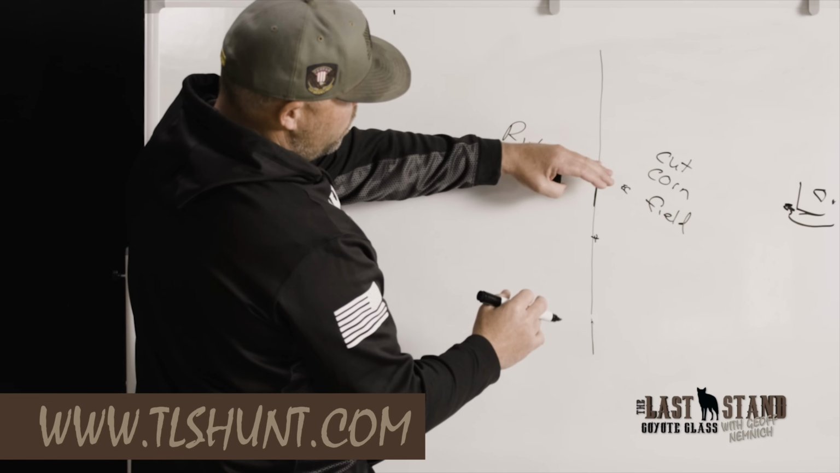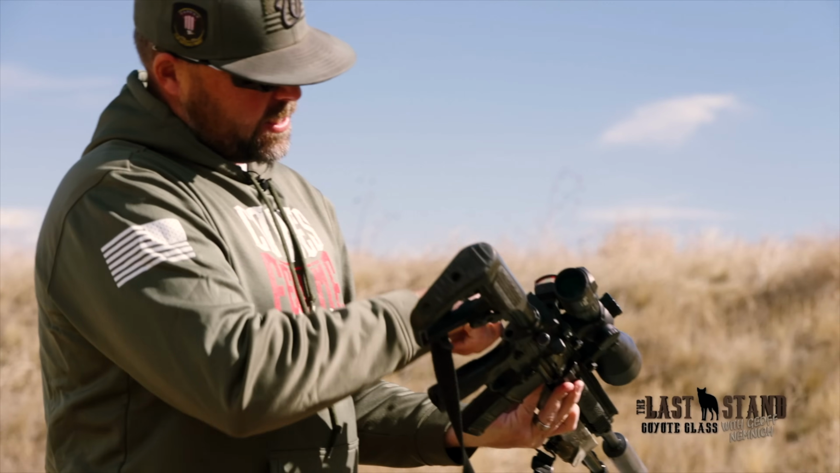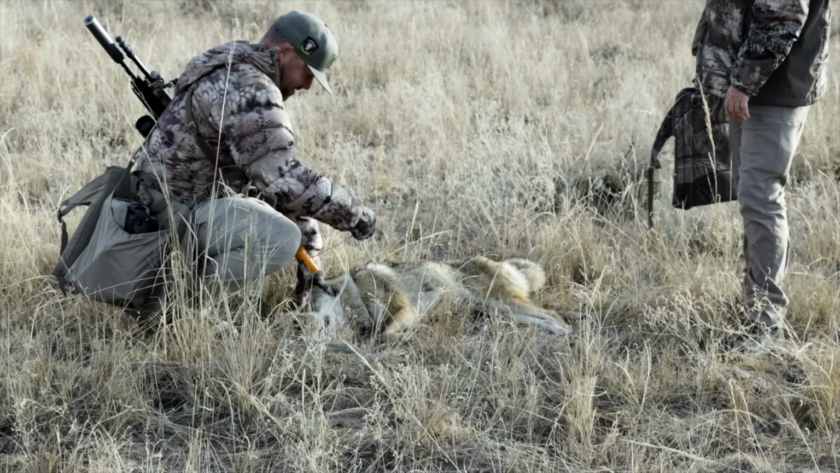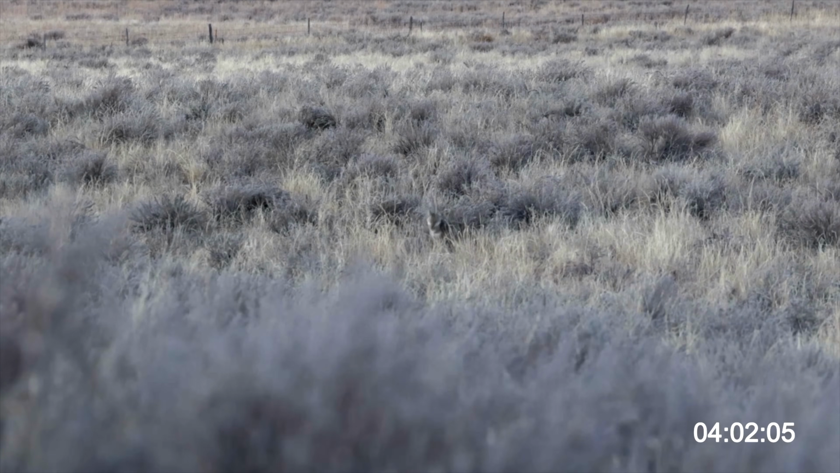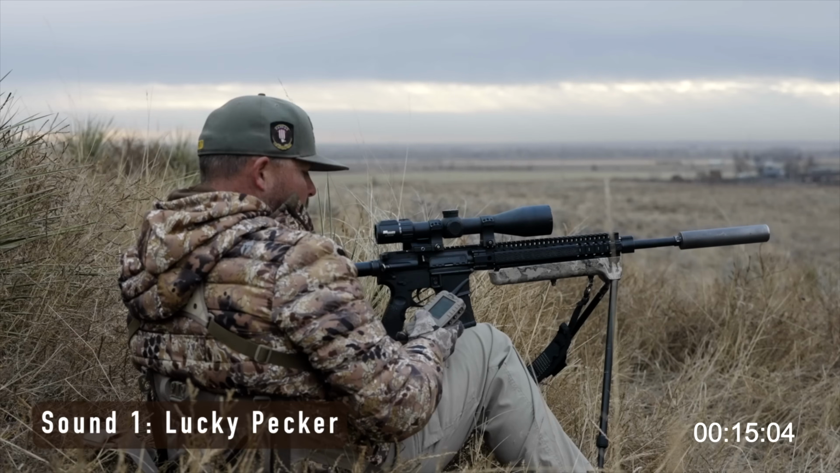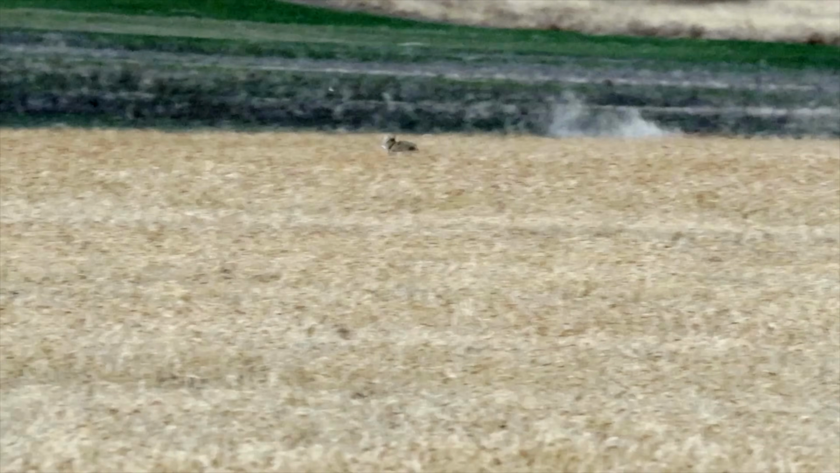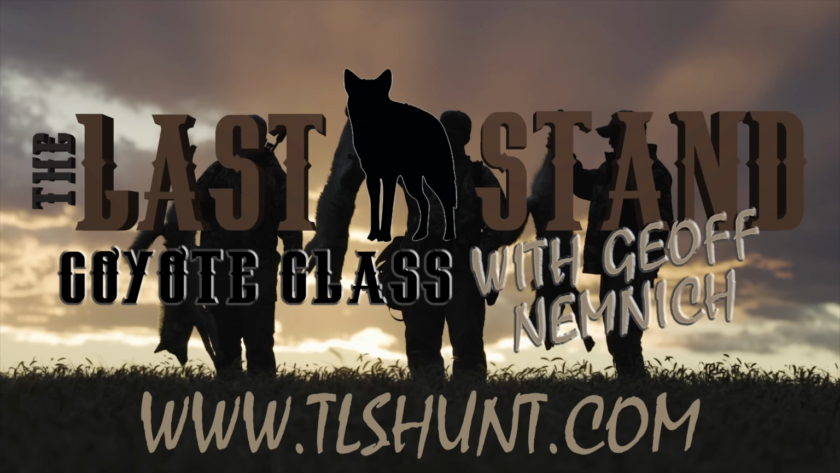At the end of the day, the whole goal is to take everything that you're learning through this course, go out to the field and kill more coyotes. So implementing these strategies out on your own is the key. The fundamentals are the same no matter if I'm hunting in the east or the west. Yes, the terrain's different, the lay of the land's different, and I take all these variables that we're going to be talking about throughout these courses and mold them into those specific areas to kill more coyotes. Join me today and let's start killing more coyotes.